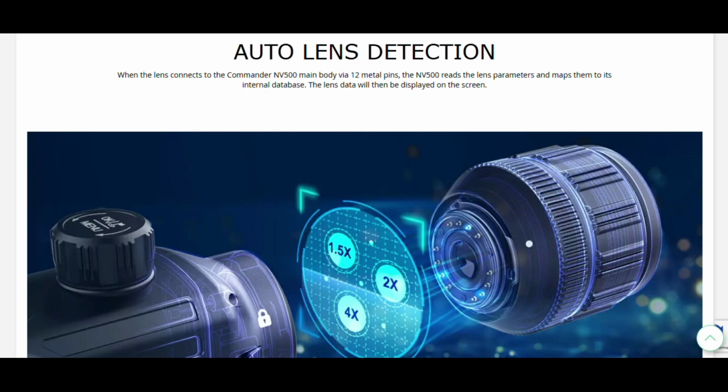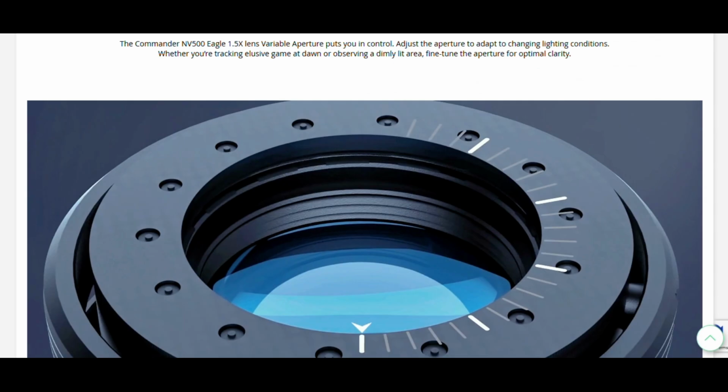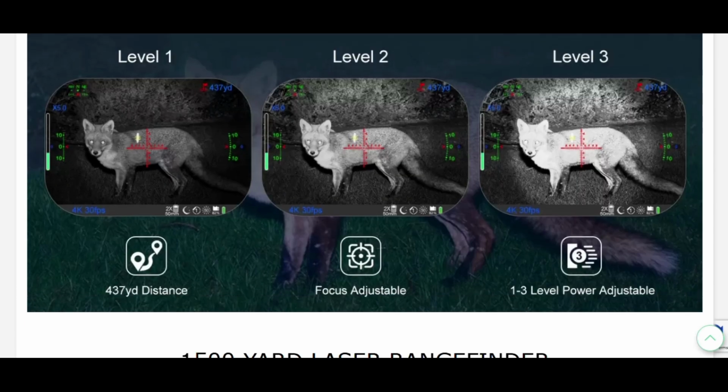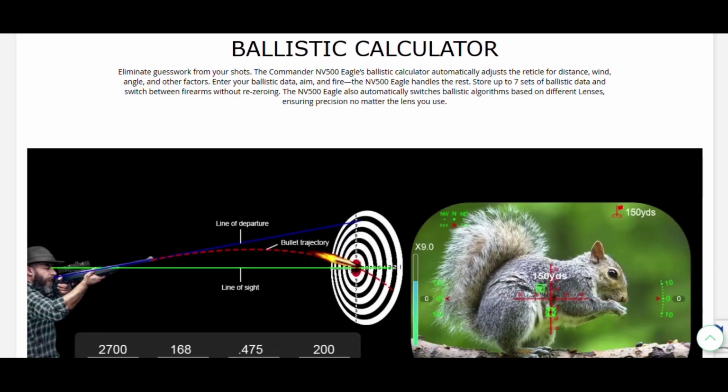There is an auto lens detection, so anytime you change the lens, you are going to need to recheck your zero between the different lens changes. All right, here's some of those adjustment modes we were talking about already. You can access these internally or with the quick access on the top. Day mode, starlight mode, night mode. Of course, your infrared levels are adjustable. We'll test all that when we get out in the field.